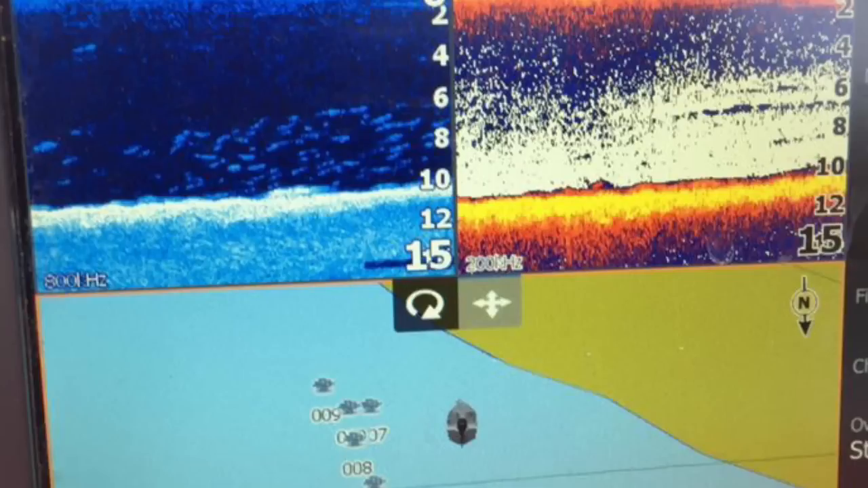This is actually a perch fishing spot I'm doing at the moment. On the bottom side, you can see the marks I've put up there, the waypoints where the hump is, and you can see the perch on the top left on down scan, and you can see a load of fish on the top right hand corner.